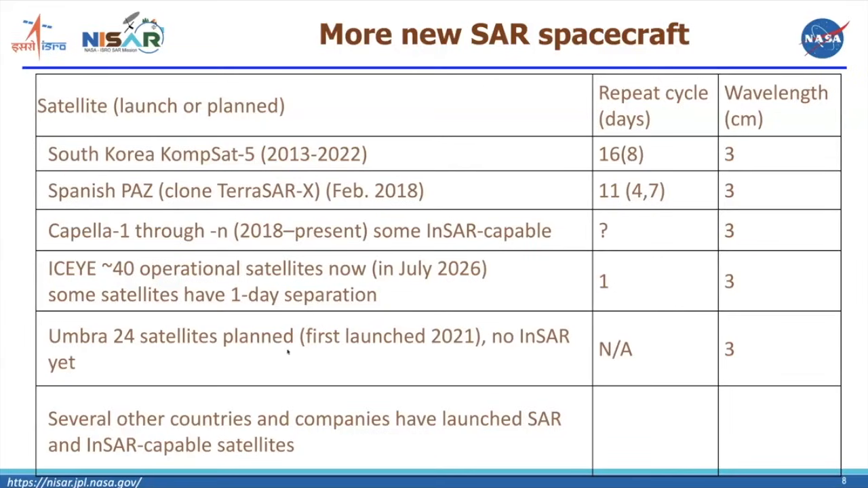Another company called Umbra in the US has a plan for 24 satellites. I think they've launched around 12. But they don't have InSAR capabilities set up. They're quite small satellites with limited maneuvering capability.